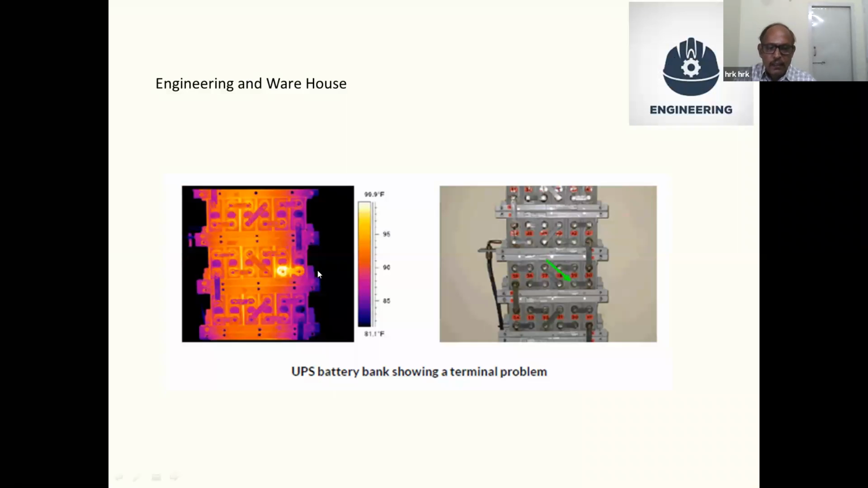This is another thing nowadays. There are a lot of accidents happening in UPS systems. One of the main reasons for UPS failure is battery failure. A loose temperature terminal or a battery internal reaction may lead to failure, and that we can find out. In a future slide, I will show how we prevented a UPS failure in a pharma company.